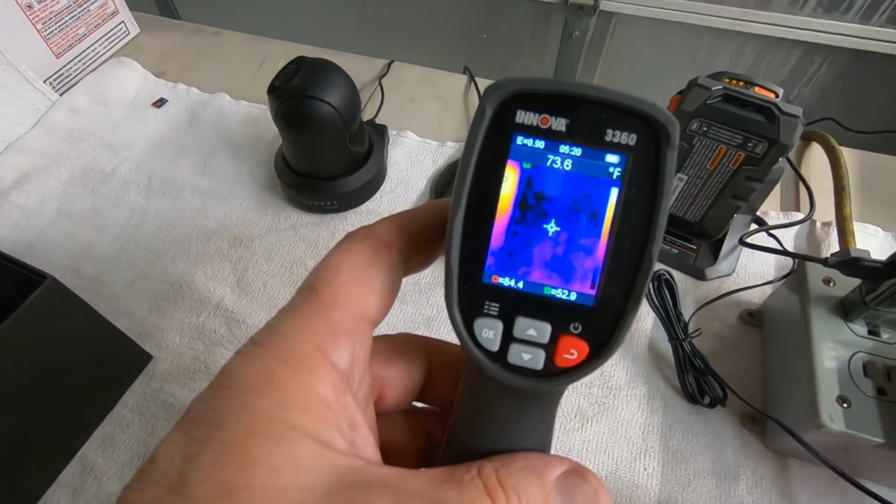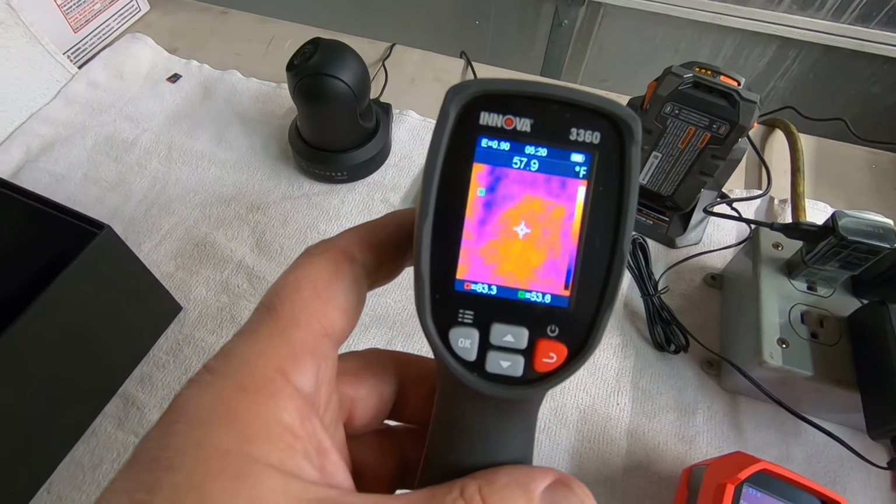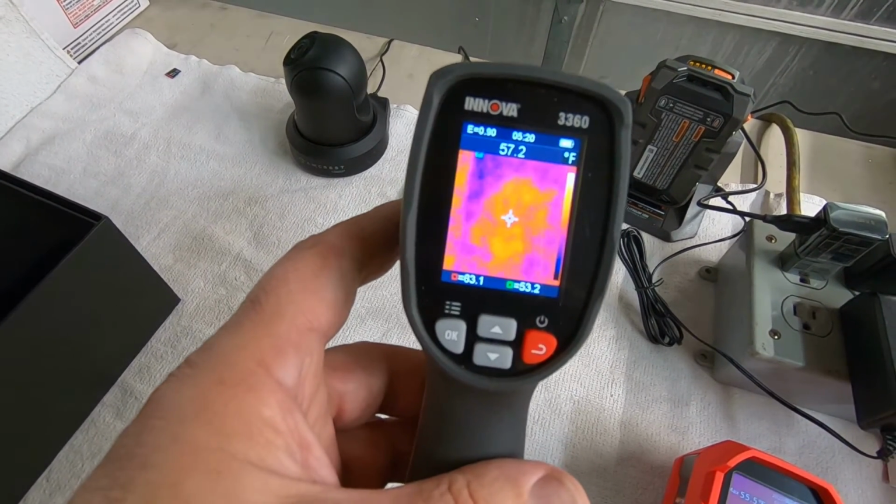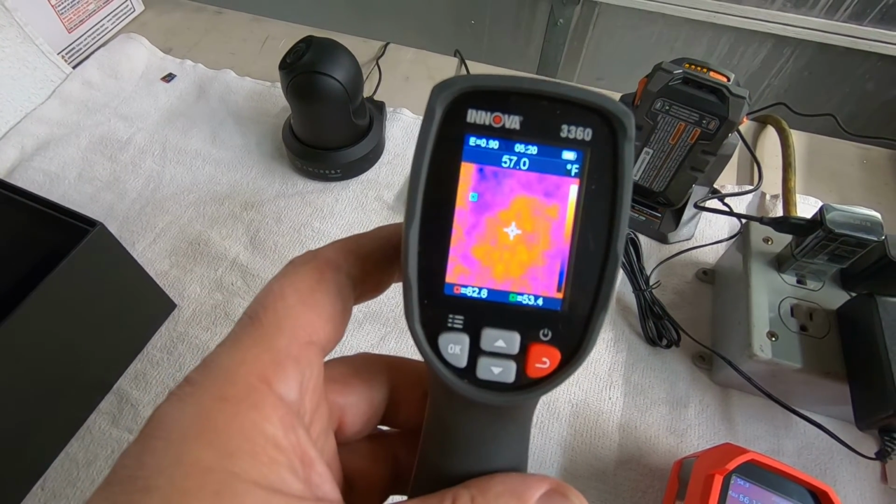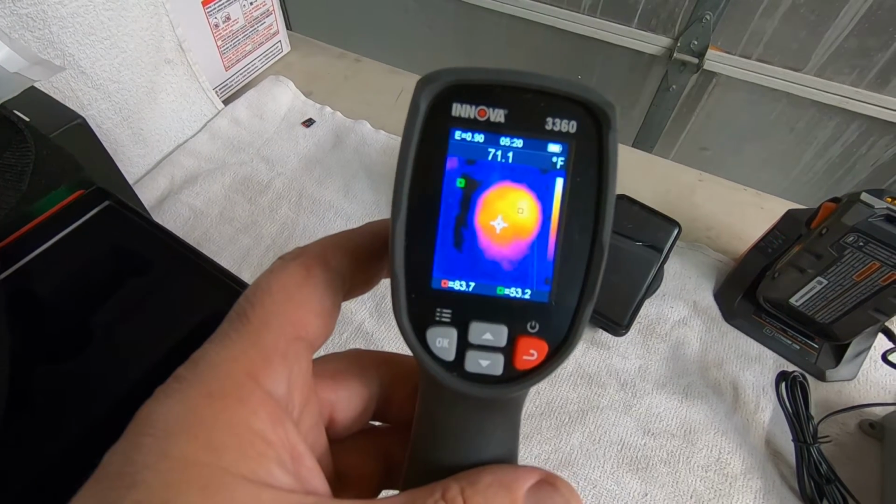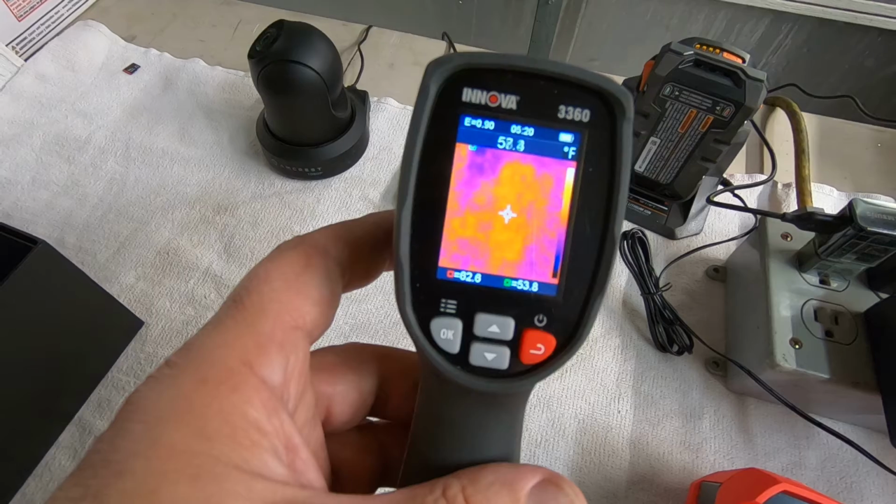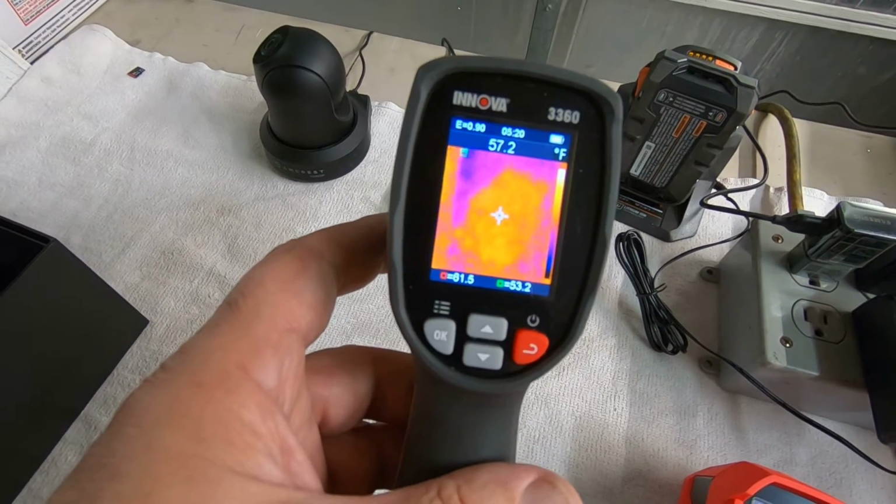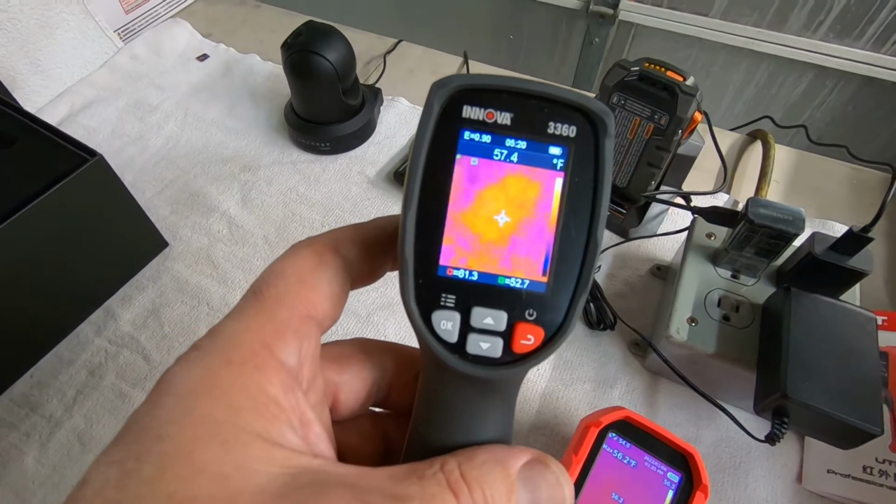Okay. There's the phone. The phone's hardly detectable. That's where the thermal sensitivity comes in. The camera's hot enough to where it's able to pick it up, no problem. The phone is just barely hotter than the ambient temperature around it. So although it is picking it up, it's having a harder time doing it.